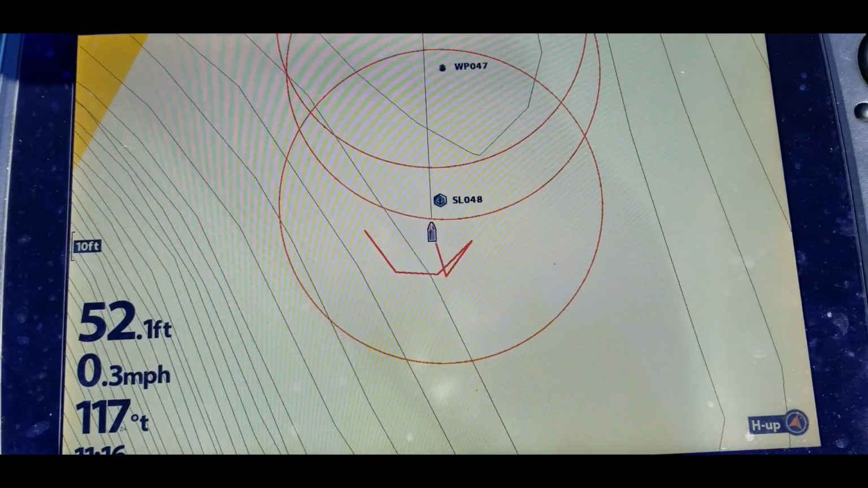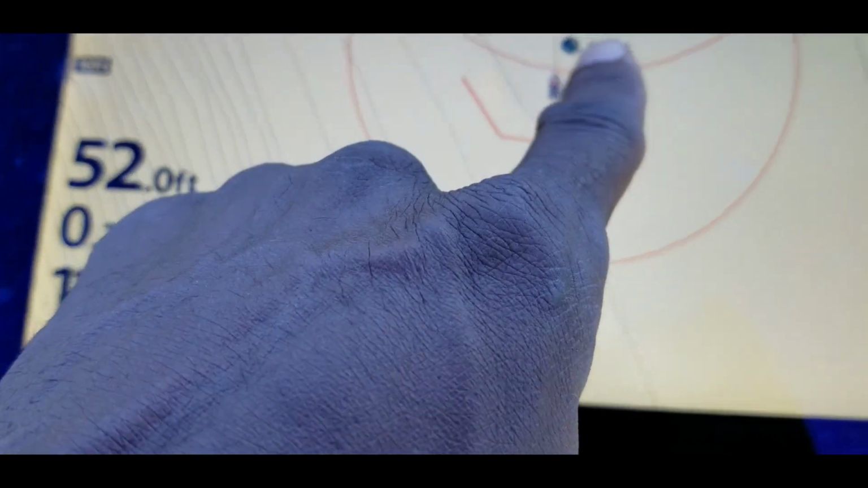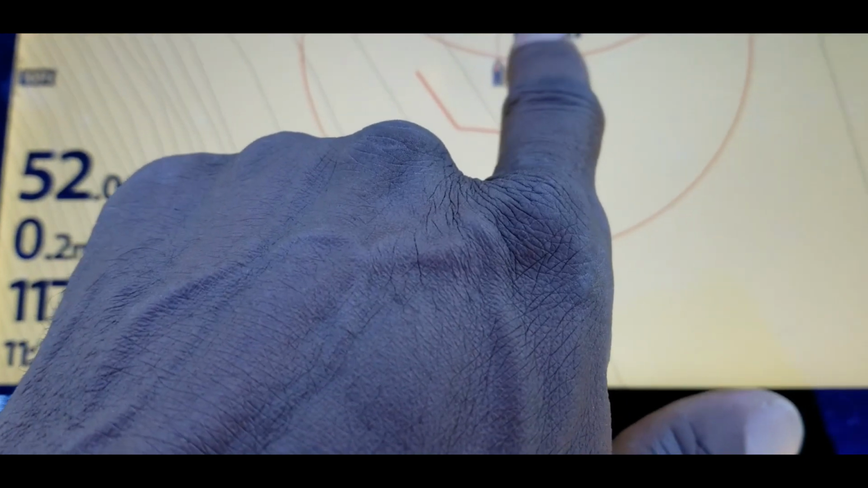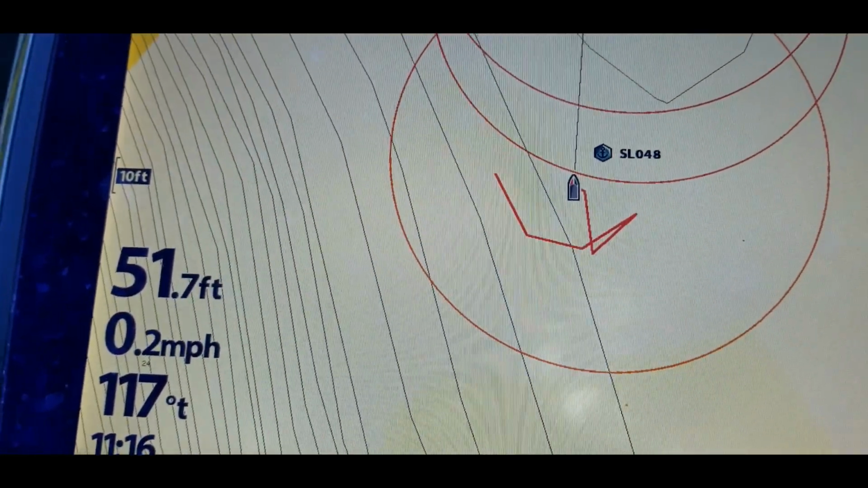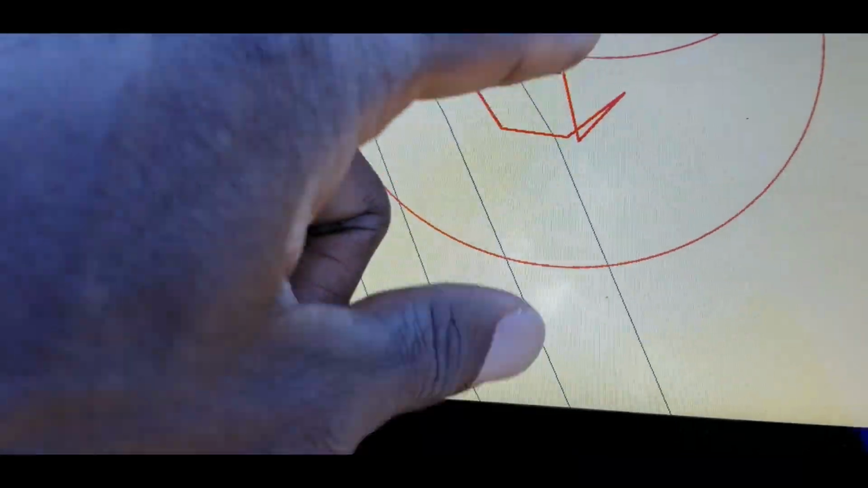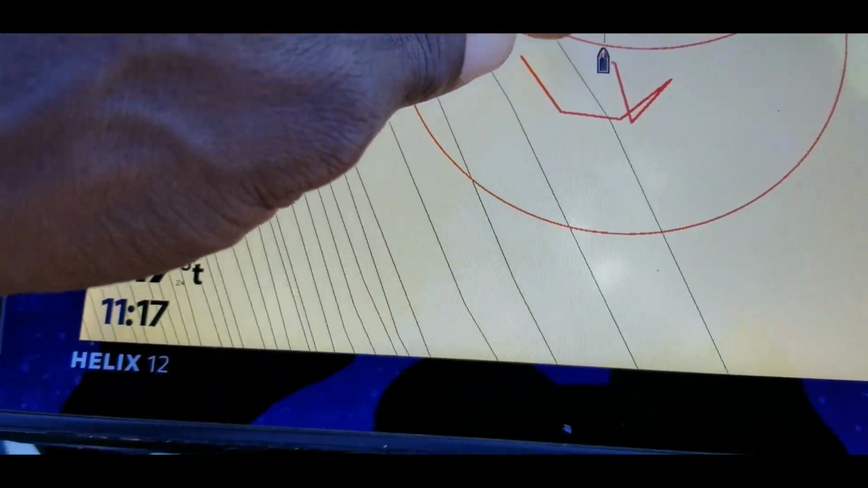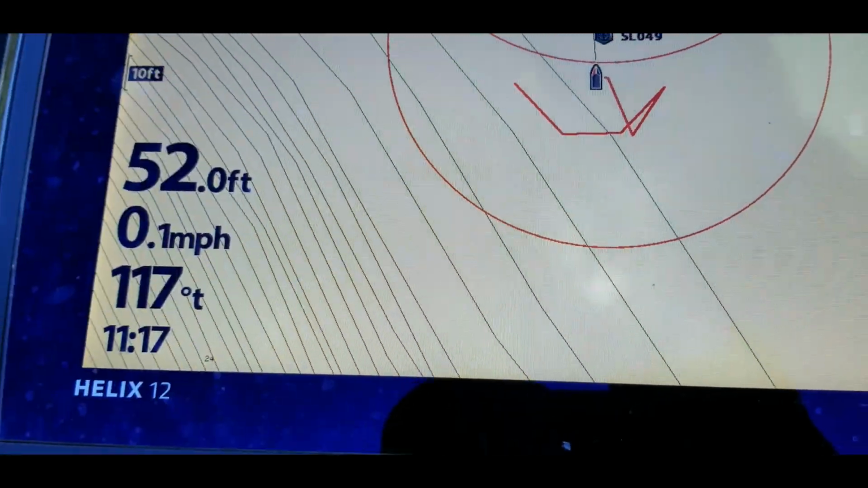Another feature that I forgot to mention is once I hit spot lock, the casting ring is also around the spot lock, so I can see that it's inside of that circle for the spot lock. Let me exit out of that and hit spot lock again, and I'll line the boat up with that casting ring there.